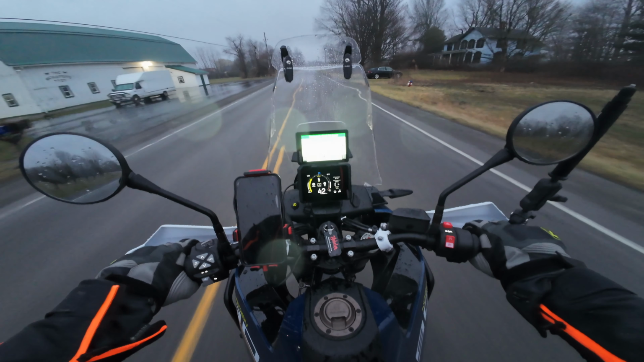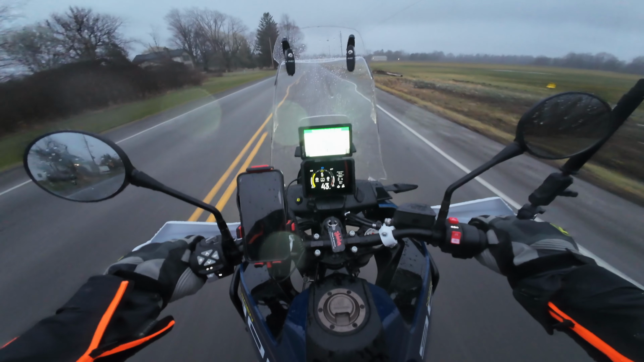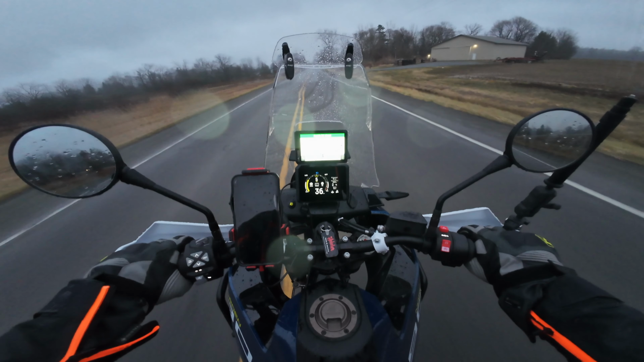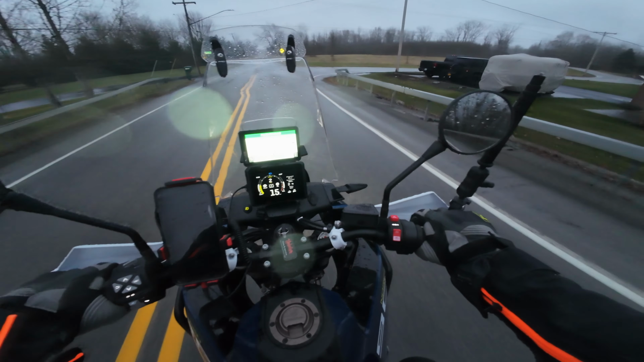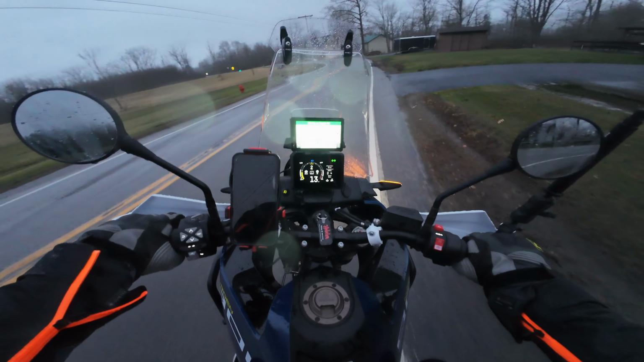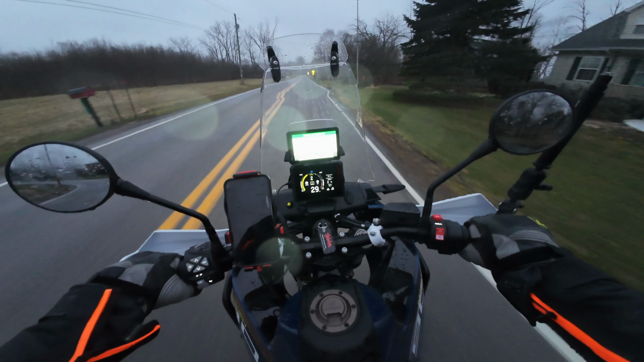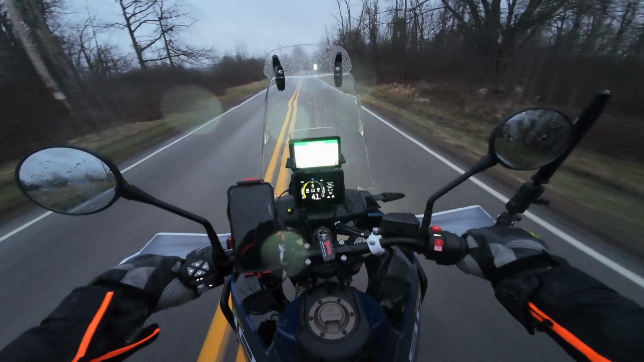I'll take you through some real tight turns, although I'm not gonna hit them fast because of the rain and the cool temperature. Oh, the heat is nice on the grips and on the seat. I cannot tell you how nice it is. And of course, the quick shifter. And she's sliding a little bit. I hope you can hear the engine. She's pretty sweet.